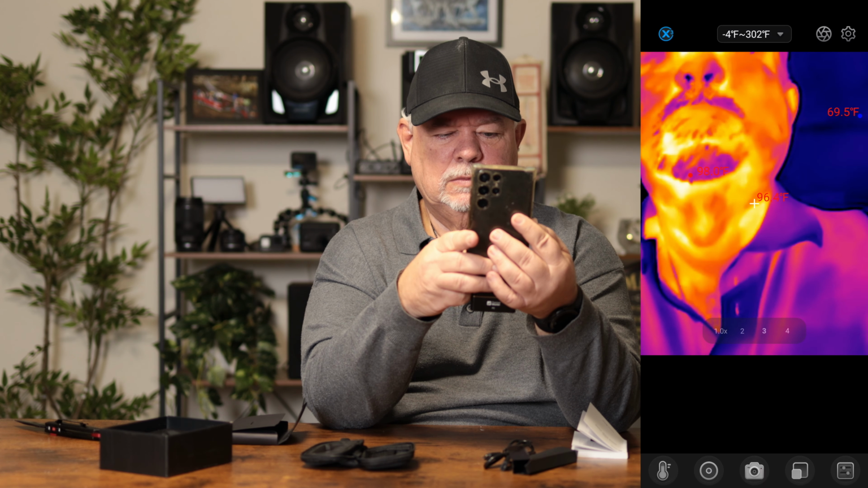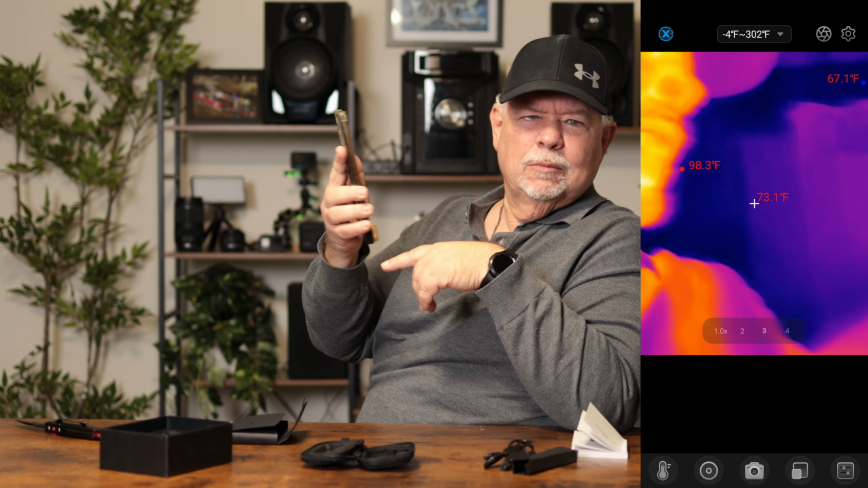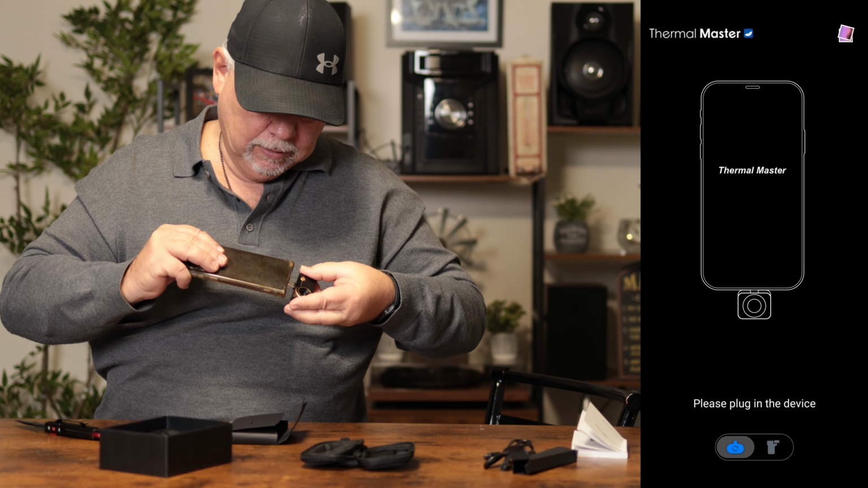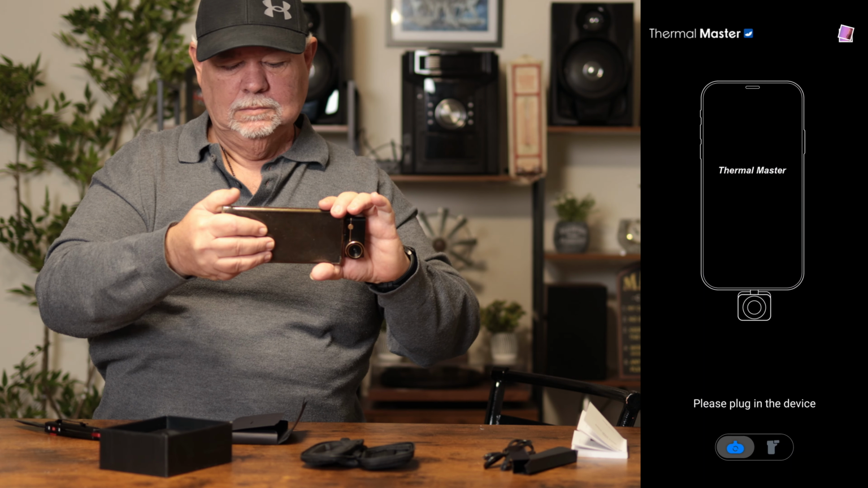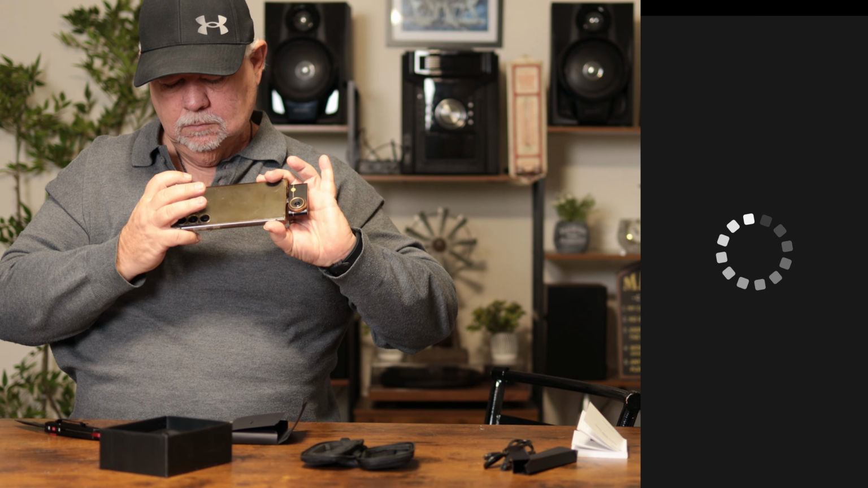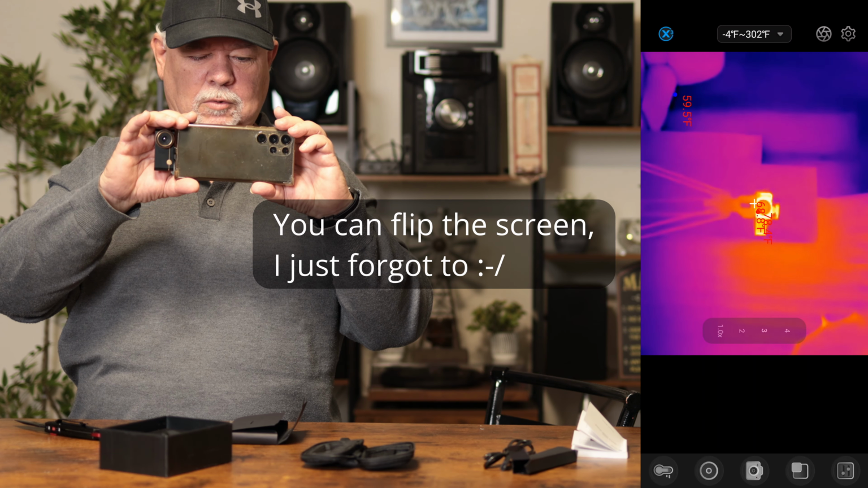Looks pretty wild to me. Now, I want to check out some spots on the door over here. I'm going to leave the screen recording going so you can watch what I'm doing and see what the camera is doing here. One quick note, you can point this the other way, that way you can see what's going on. So we can point it like that. There we go. See our camera over there?